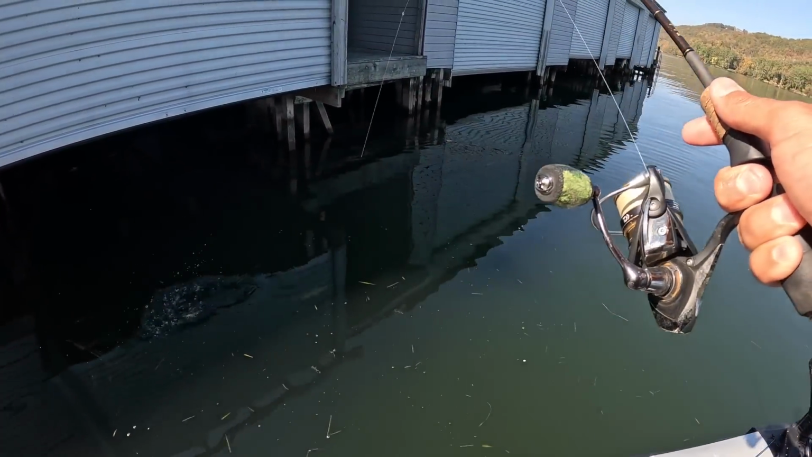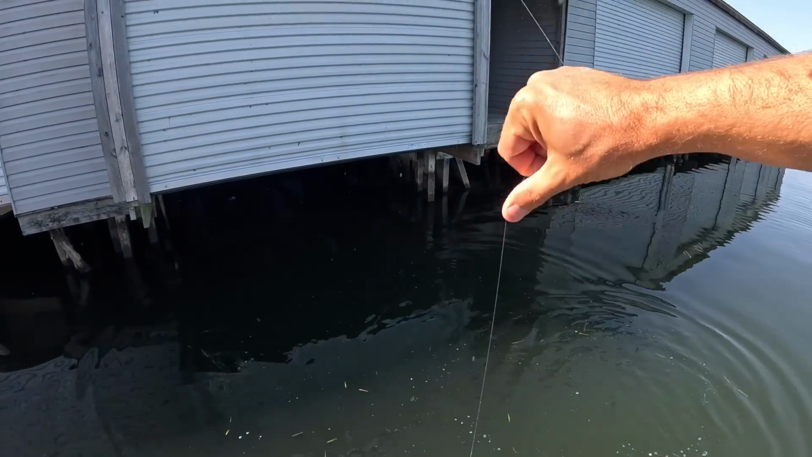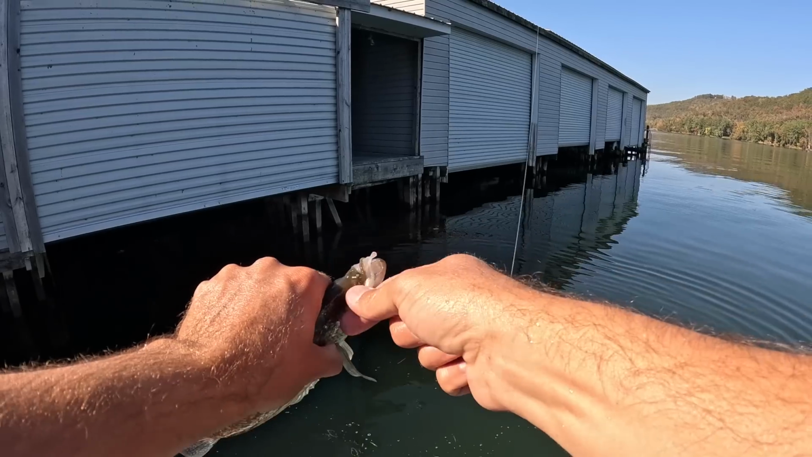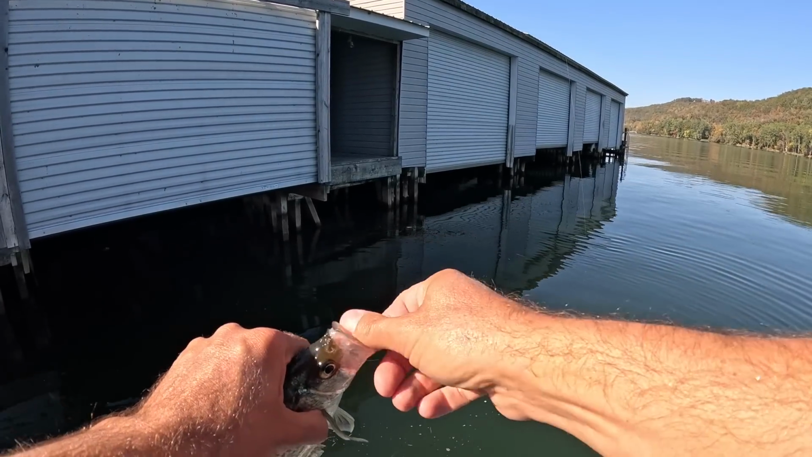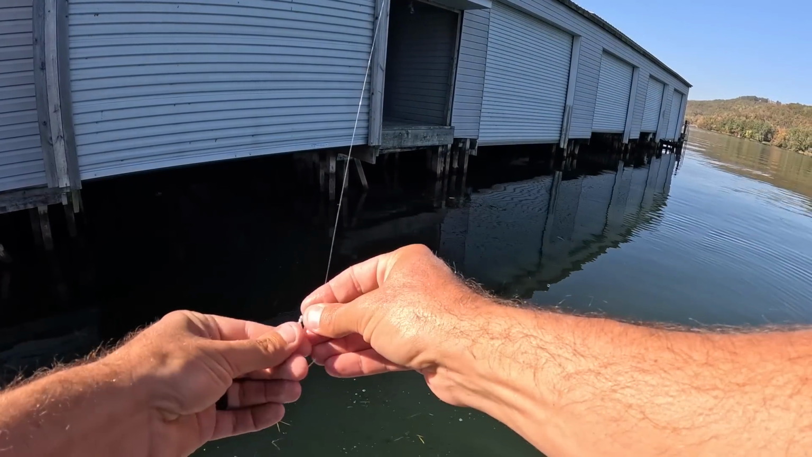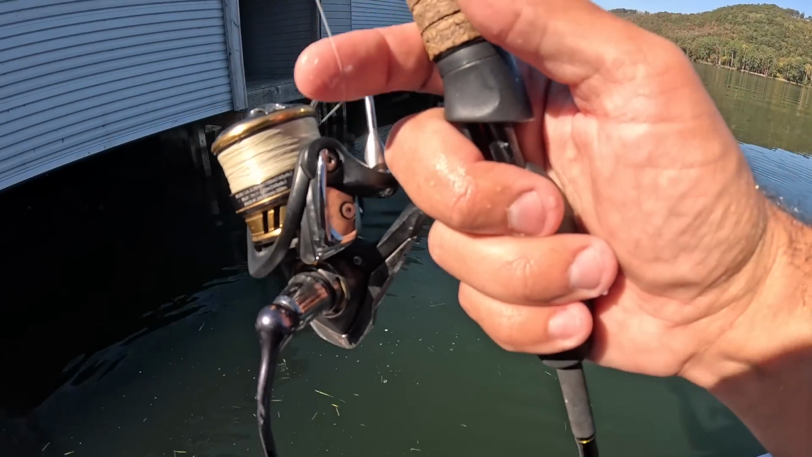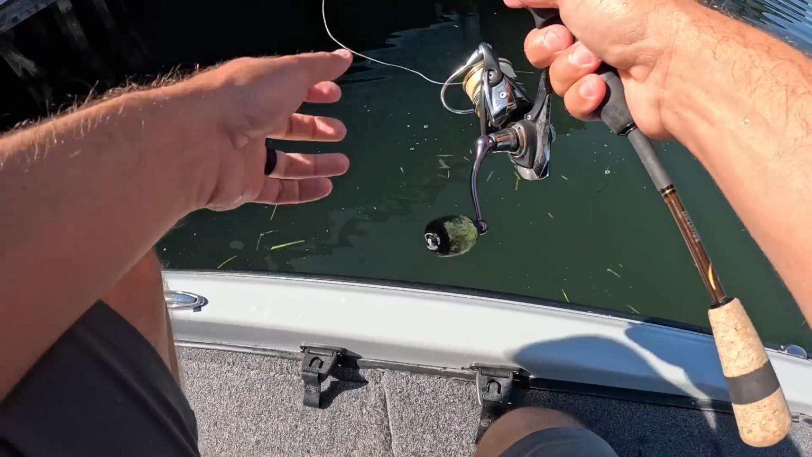This is a little bit better one right here. That one would be a keeper. He ain't no big one. He'd be a keeper. I may keep a few later on, I don't know. Don't look like we're gonna have any trouble catching them today, so I may keep a few after a while. Right now I'm too busy catching. I'm just throwing it in there.